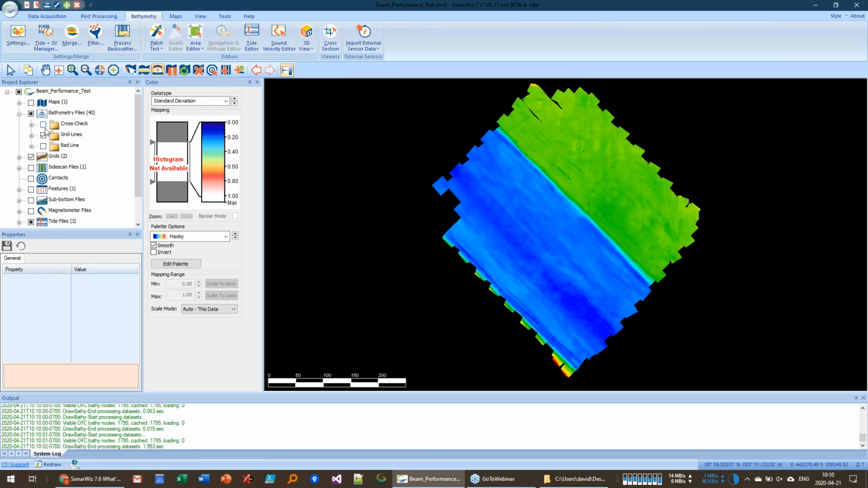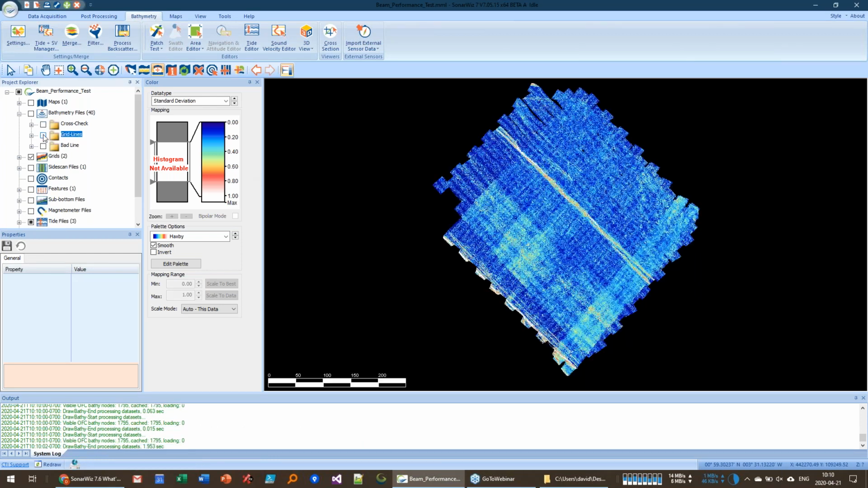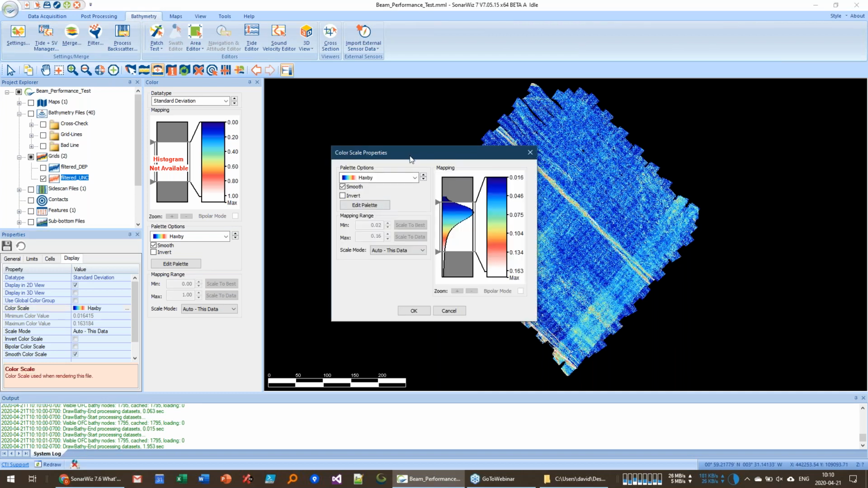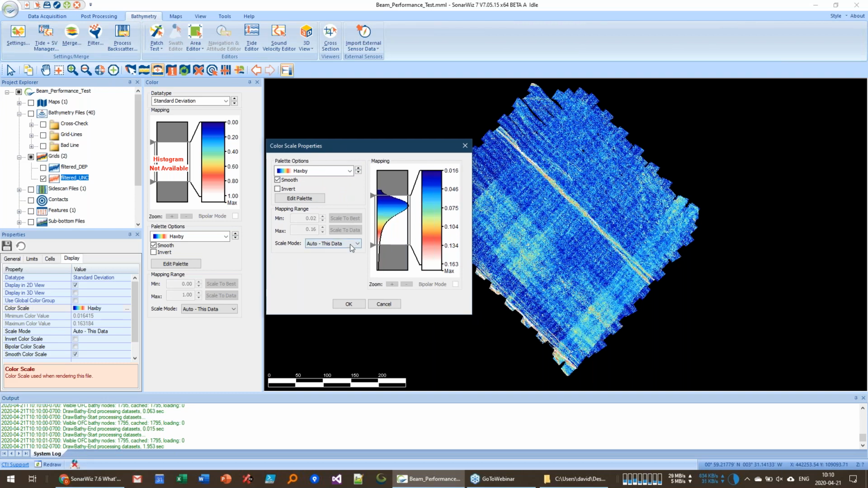For the moment, I'm going to turn off the raw bathymetry, and we'll just look here at our uncertainty grid. So we've got two grids now, an uncertainty grid and a filter bathymetry grid. Now the uncertainty grid is just showing us, over each one of the cells here, what the standard deviation of all the soundings is. And this gives us a measure of kind of how precise our sonar system is, or at least how precise our grid is.